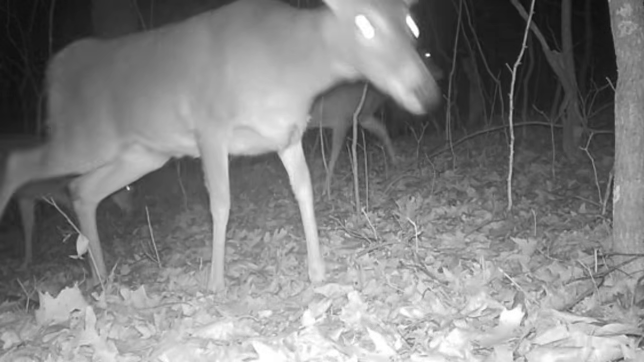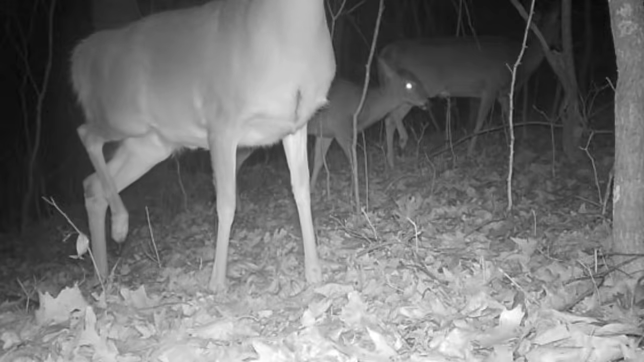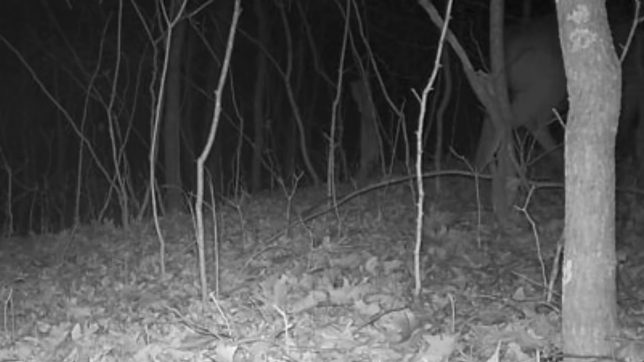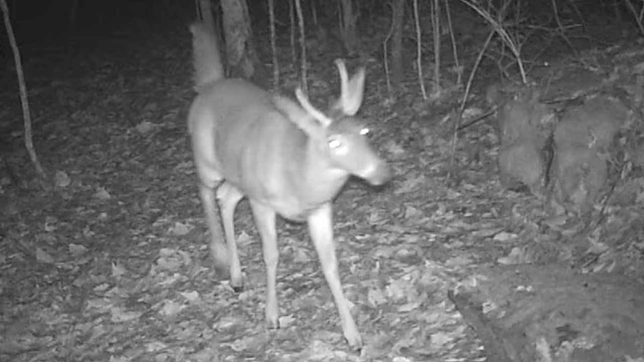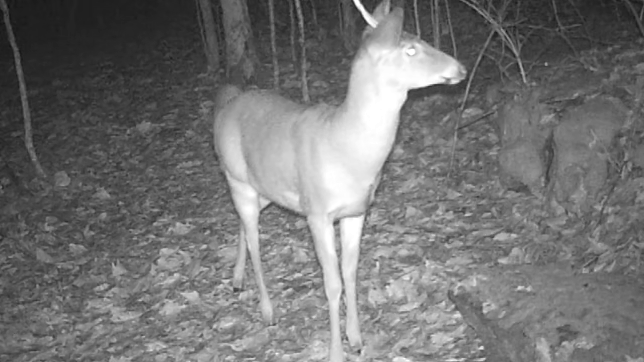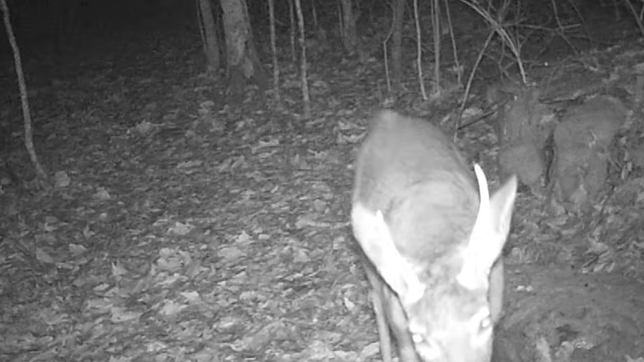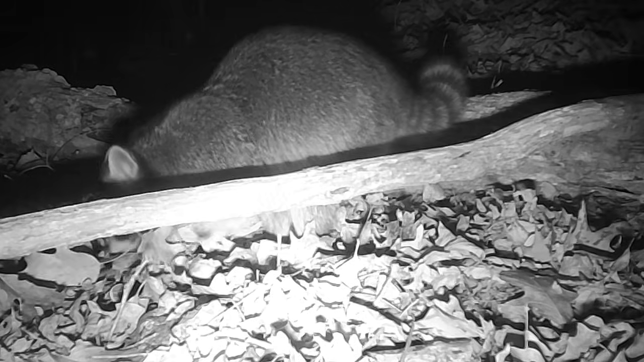And the deer herd, they just moseying through the woods, staying ahead of these bucks. And they're still chasing them. Little old Spike here. They're still here on the ridge, these bucks, if they step in front of the cameras. Down at the acorn pile at night, coons down here getting them some acorns. They're not picky.